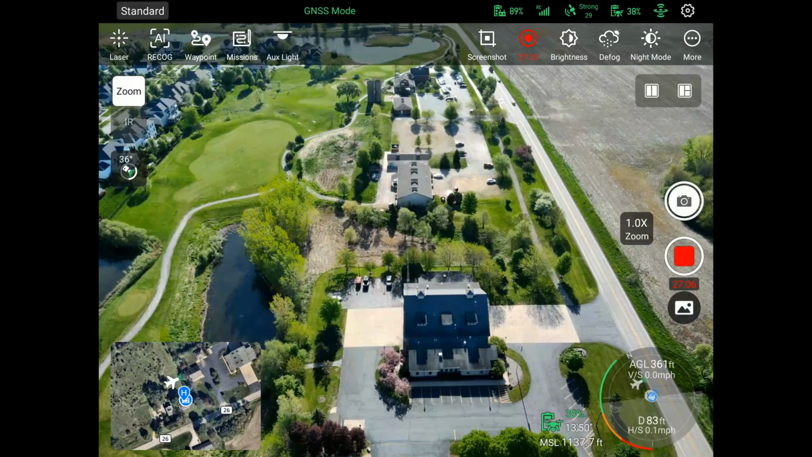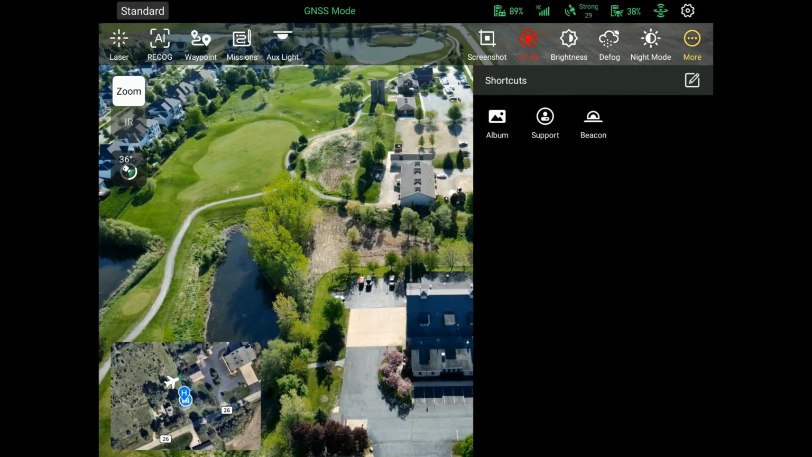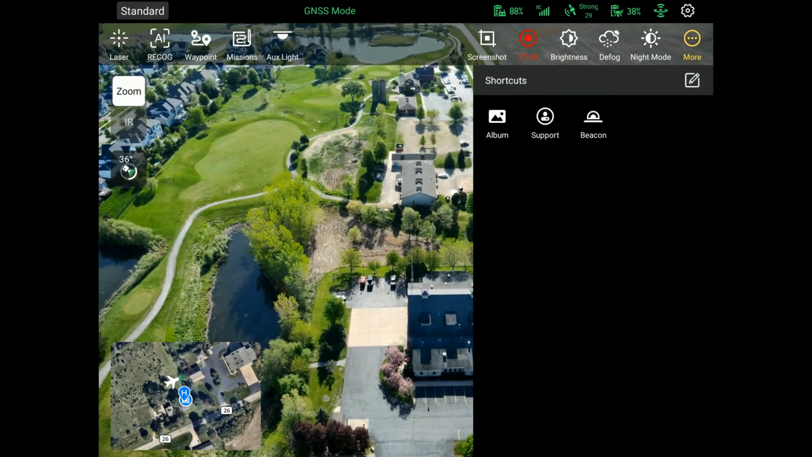Now you can see also next to that, it says more. You can go to your album, you can contact support, or you can turn on and off your beacon. So that's a good thing. You can also add other shortcuts.